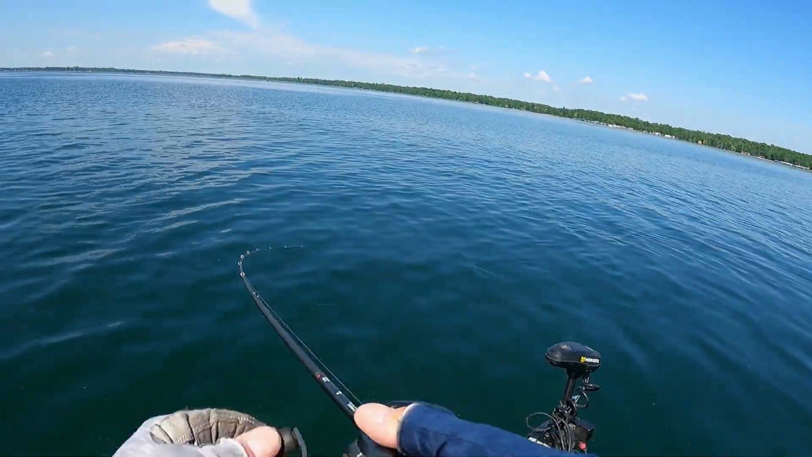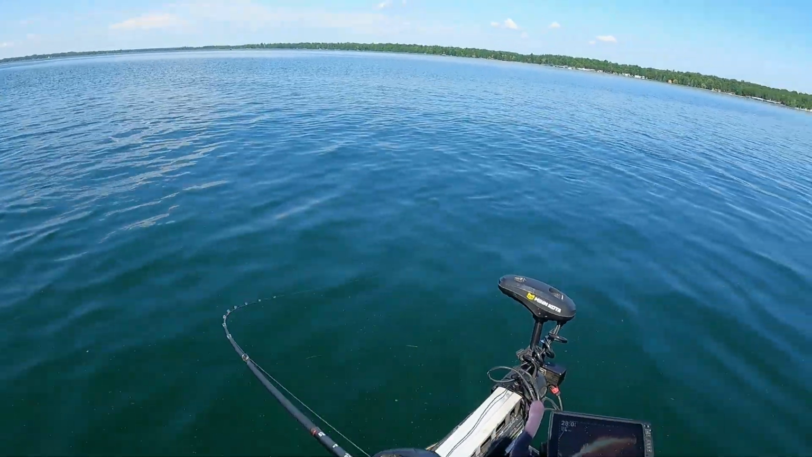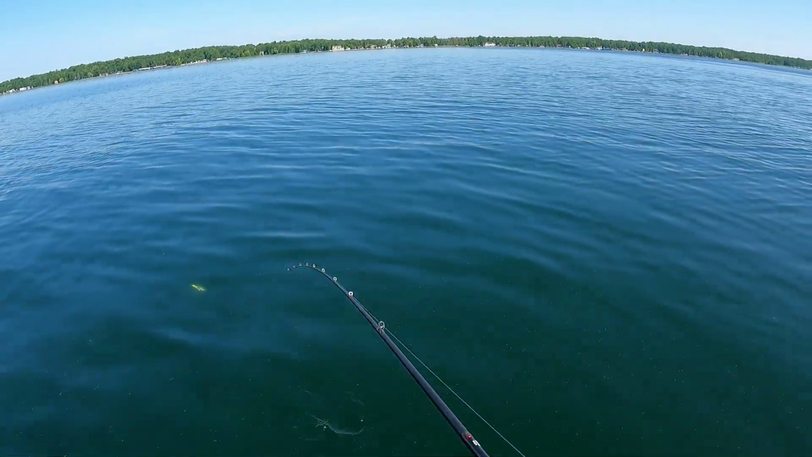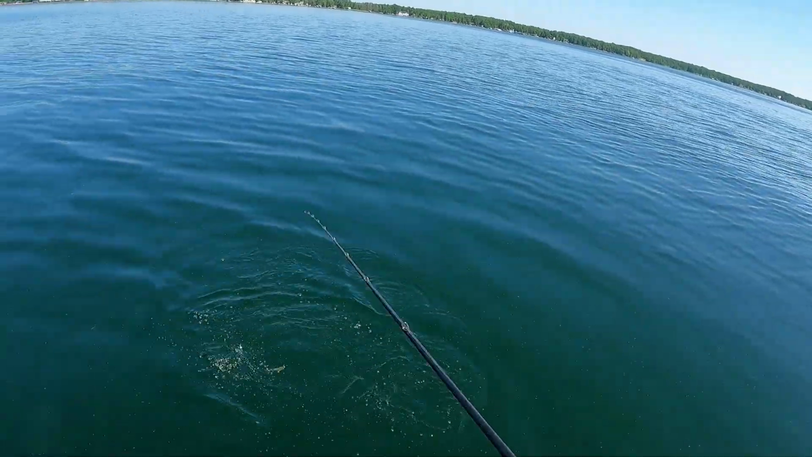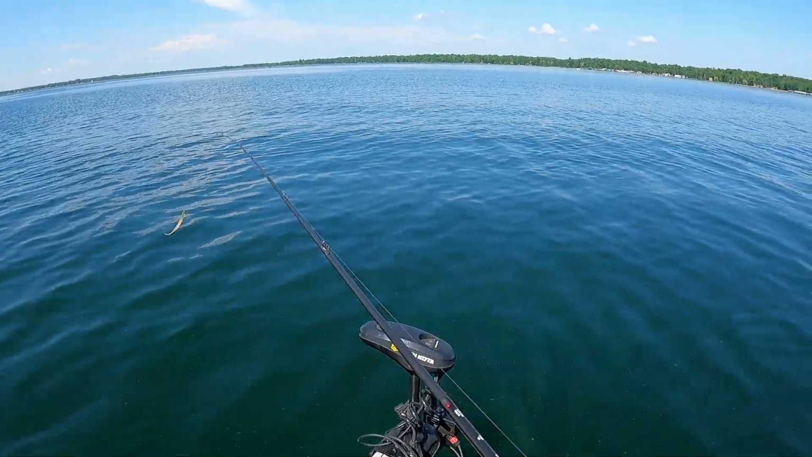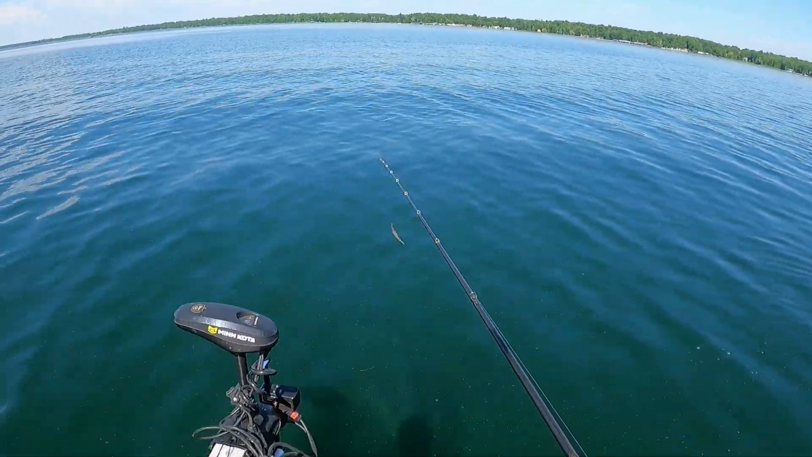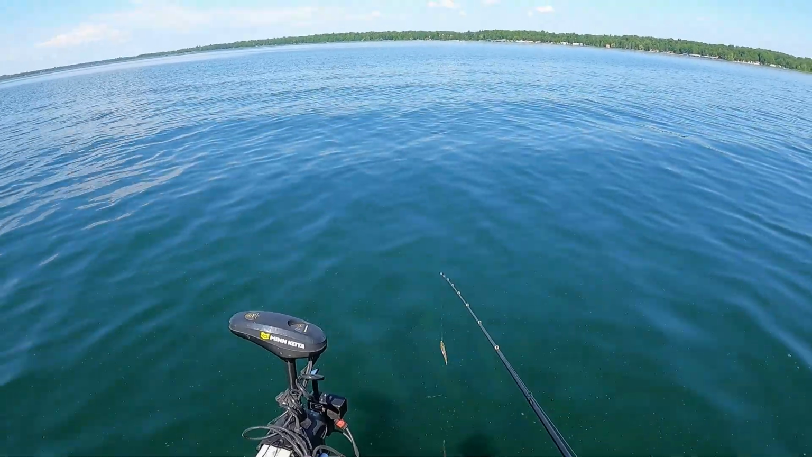There we go. Little guy. My drag is so loose though. Little guy on the new worm, or new minnow. And he's off. I think you get a hook set because of my drag. But yeah, the new Berkley Lab Series minnow. Never used it before. First day using it.